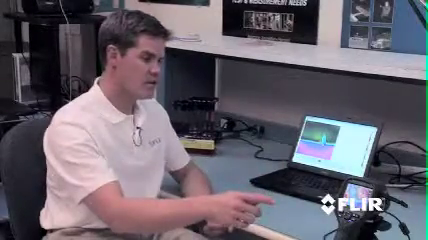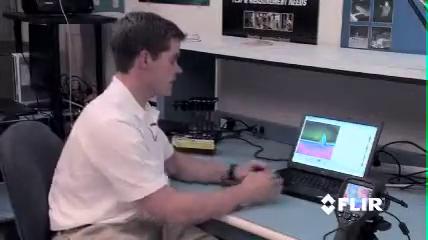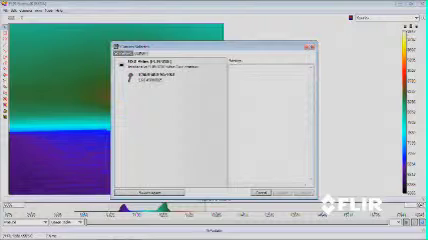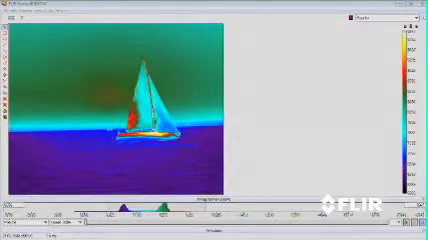Now that we've tripod mounted the camera, it's looking at our printed circuit board. We cabled up the camera via USB to our laptop. Let's see how to connect. I simply go to Camera, select, and the computer is going to go out and find all the cameras that are connected to it. Here it sees the E-Series, so I select it and then click on the Connect button.